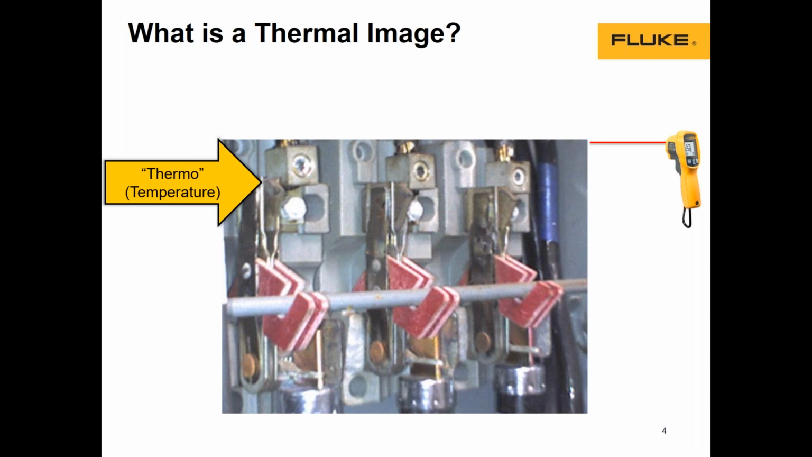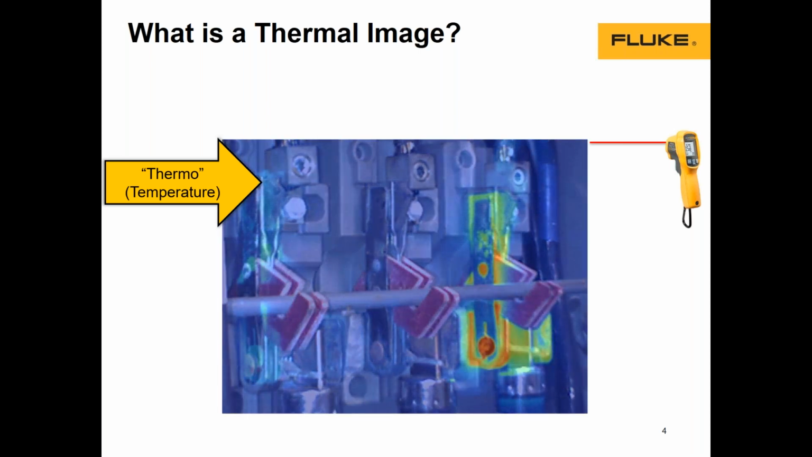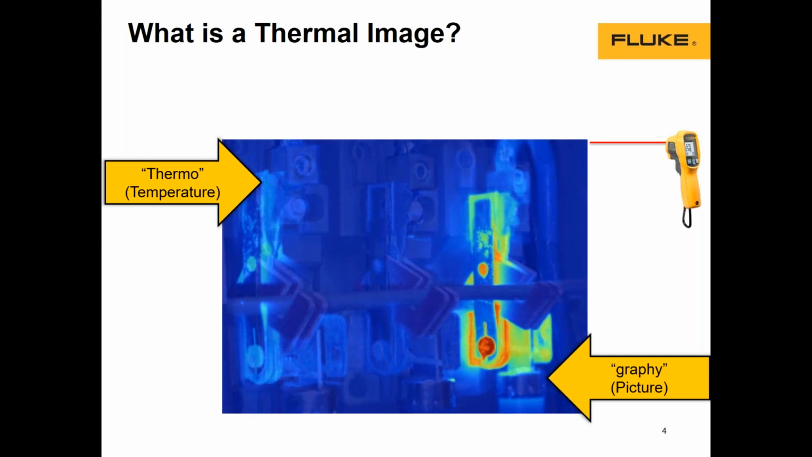Now let's go to the image from the very beginning. What is the image that we're looking at? We're looking at an electrical panel image, right? And we're inspecting it, right? Once we turn the image into radiometric mode, we have the opportunity again to see how the data is collected and converted into the graphical mode, which is the thermal side of the image, right? But we're also, with the visual representation, adding to the word thermography the graphy part. And here it is, a full infrared picture.